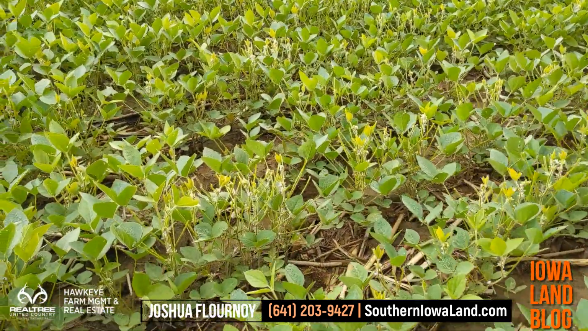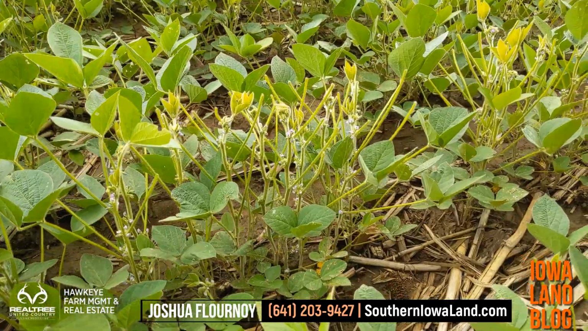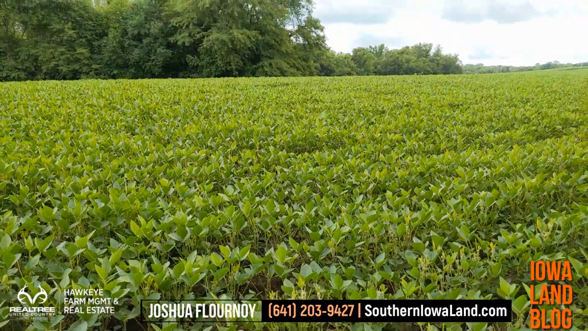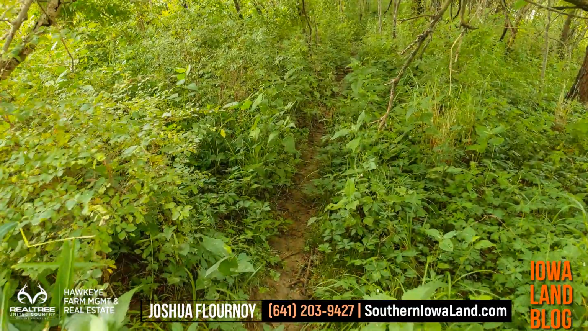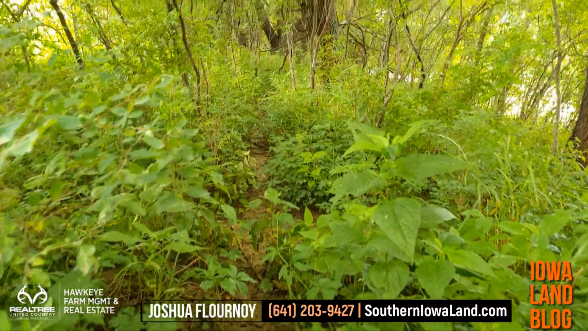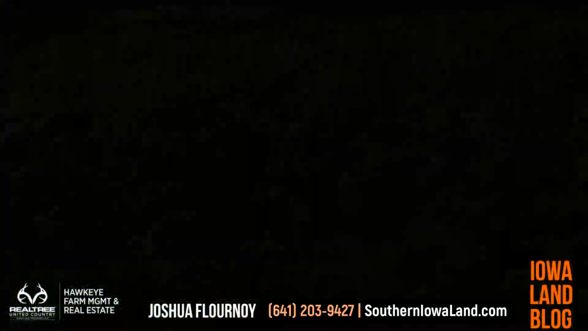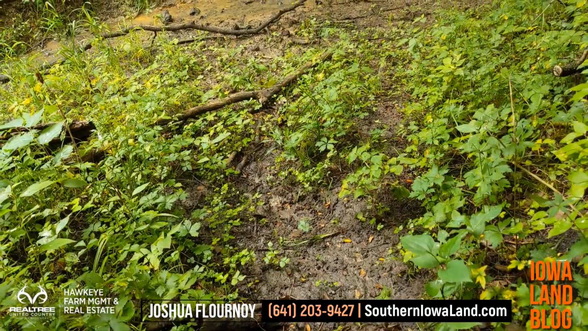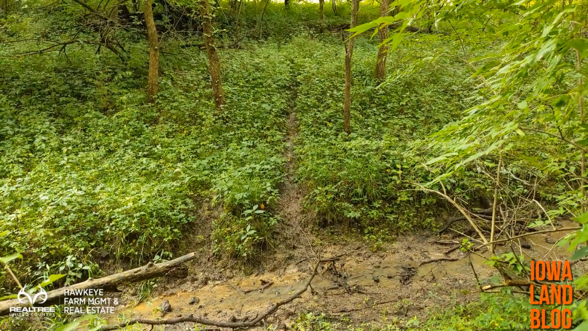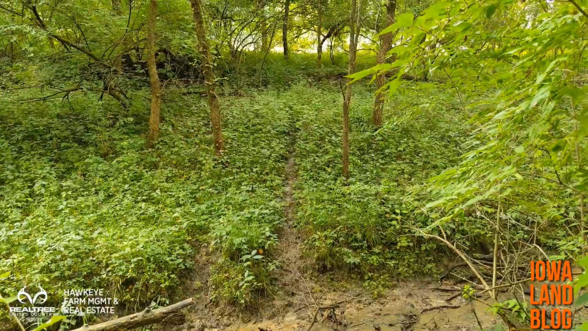I think we found a spot where there's a fair number of deer coming out into the field here. Looks like we found one of their favored crossings right here. It's not as visible in the video, but that spot right there across that little creek is beaten down something serious.